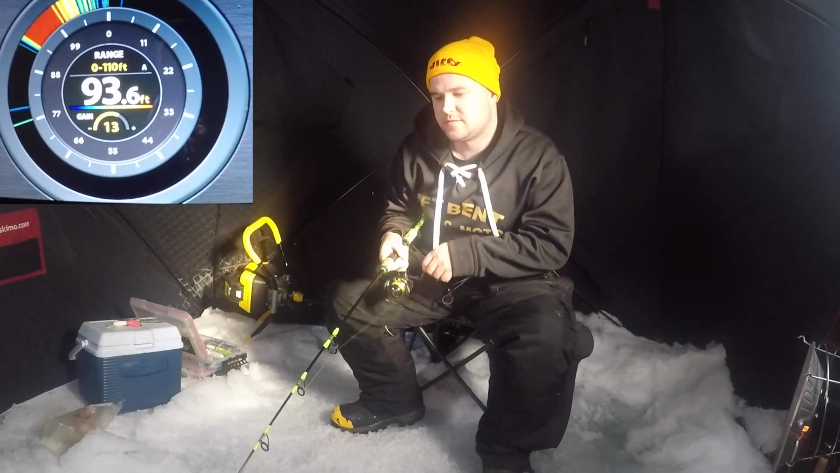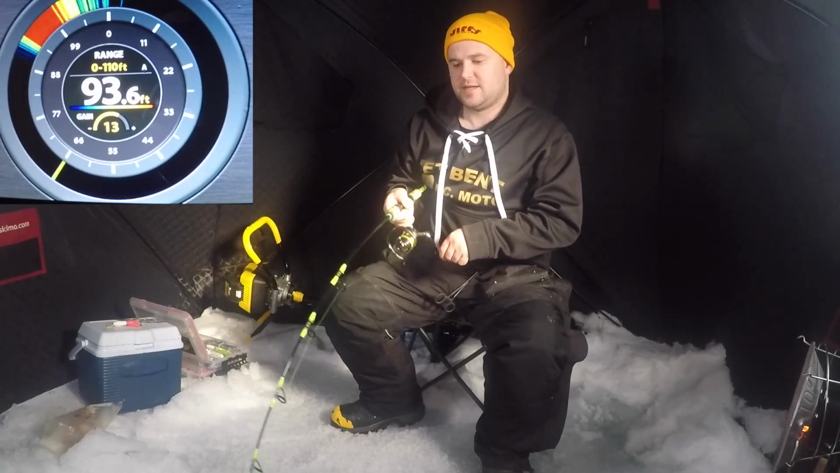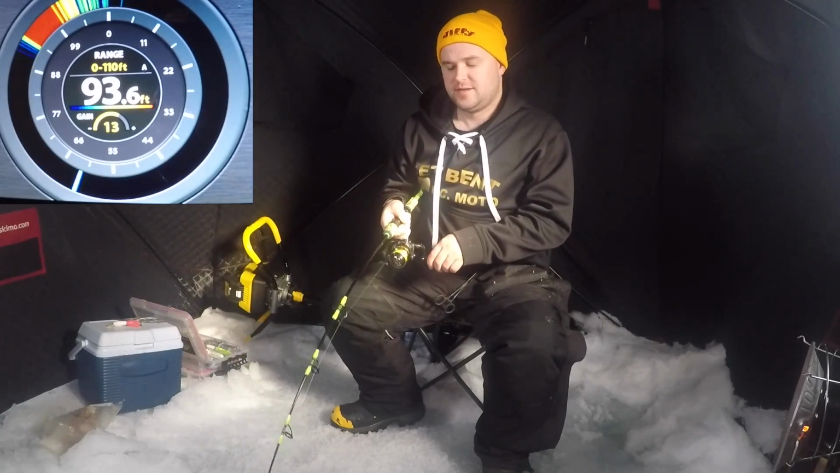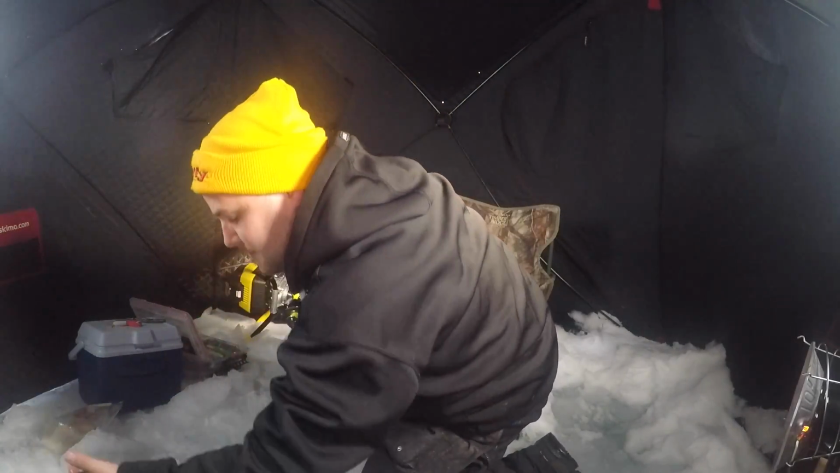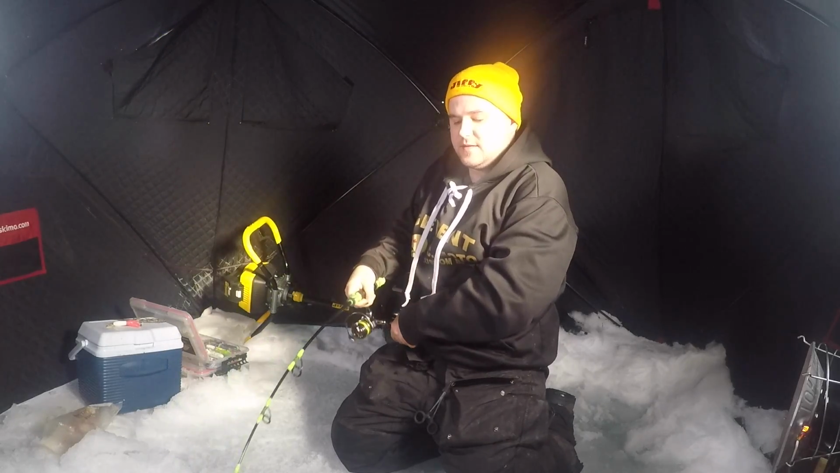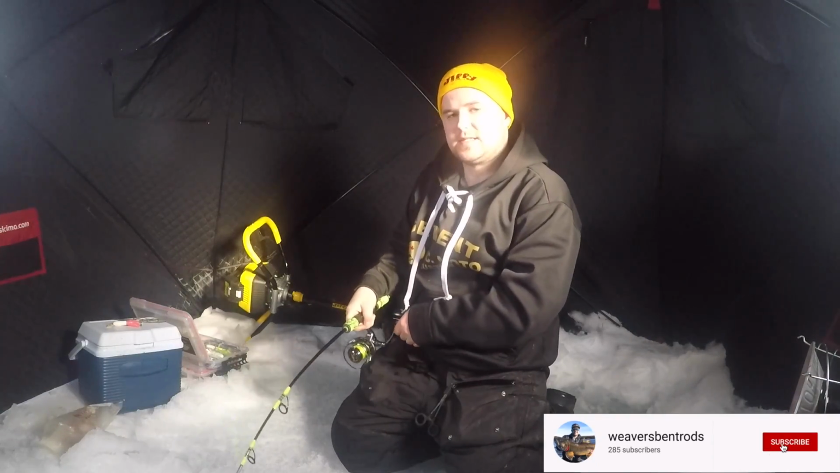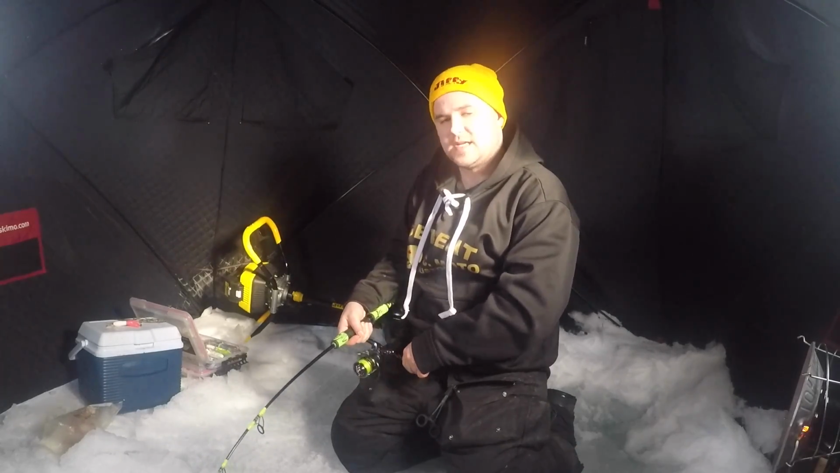See if we can get him chasing. Got him. Finally. Just kind of slowed down for the last little bit here. That one came up and he hit it when I was jigging, and I went to set it and missed him. And I just started reeling up and he chased her down and got her.